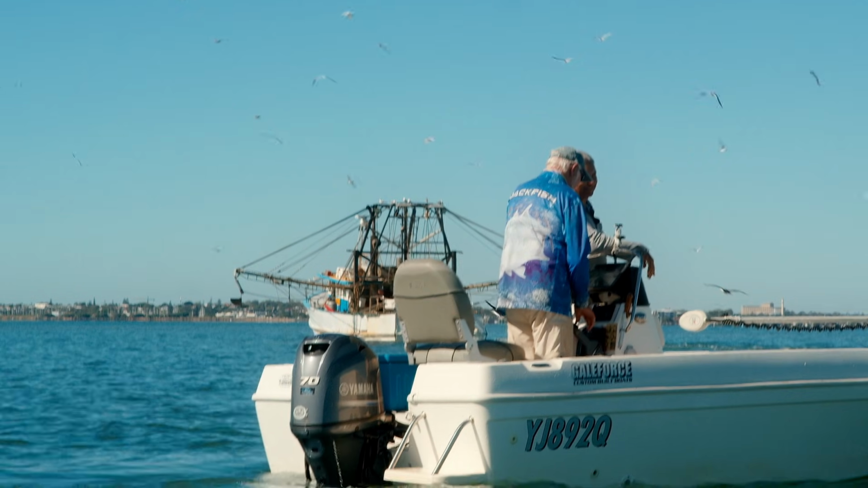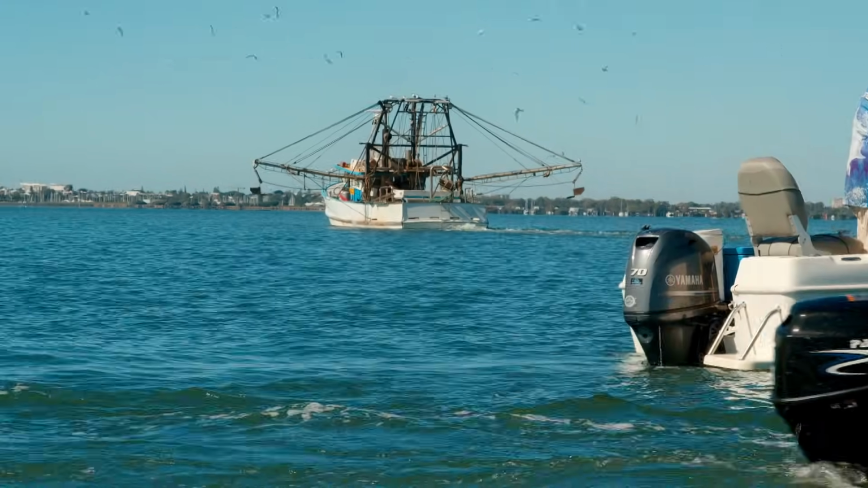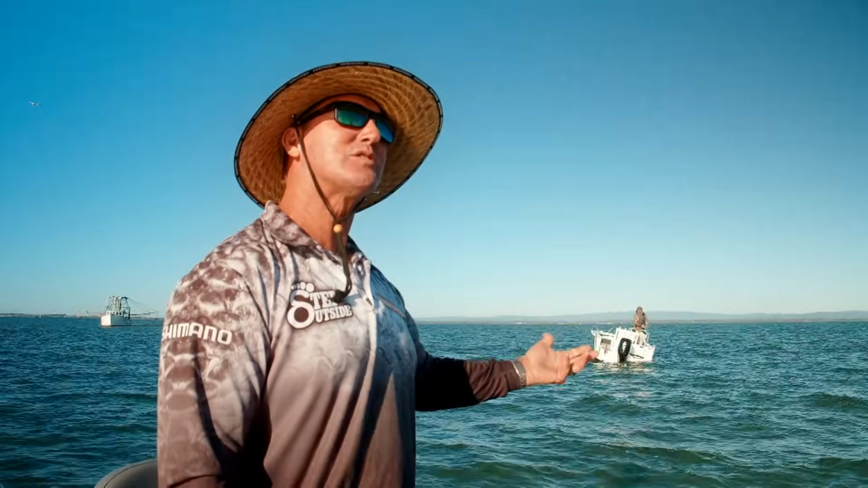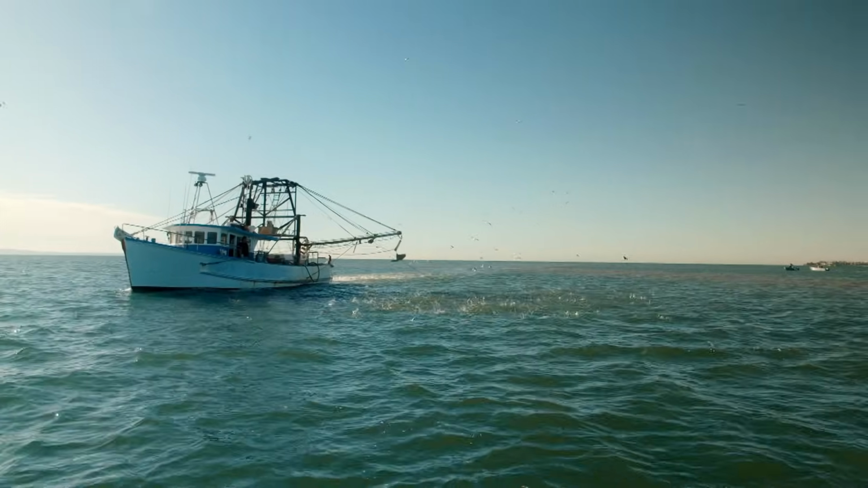But yeah, he's hopefully going to have a really good day and supply prawns to the whole peninsula. And this is what it's about. We're catching prawns for ourselves, for our families. And he's catching them for those who can't get out here. So that's awesome all round. 100%. Oh my God. Are you getting that? Are you getting that, Charlie? Yep.